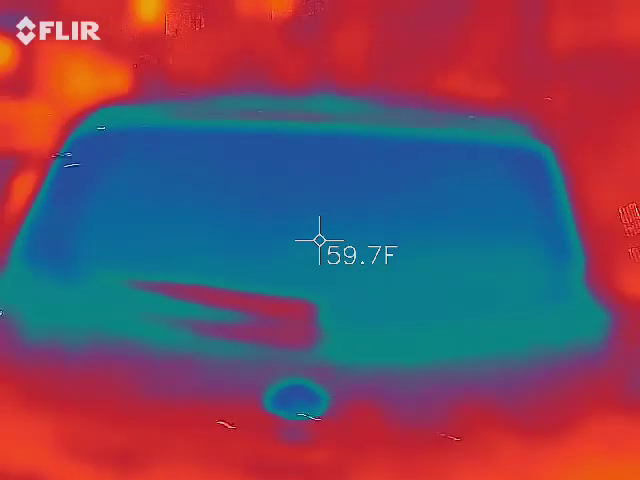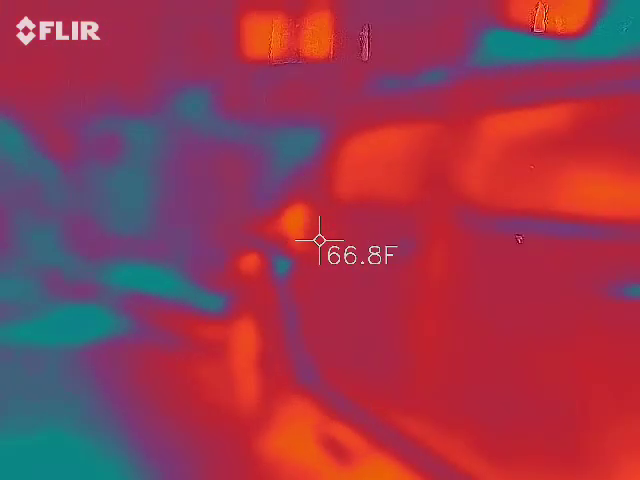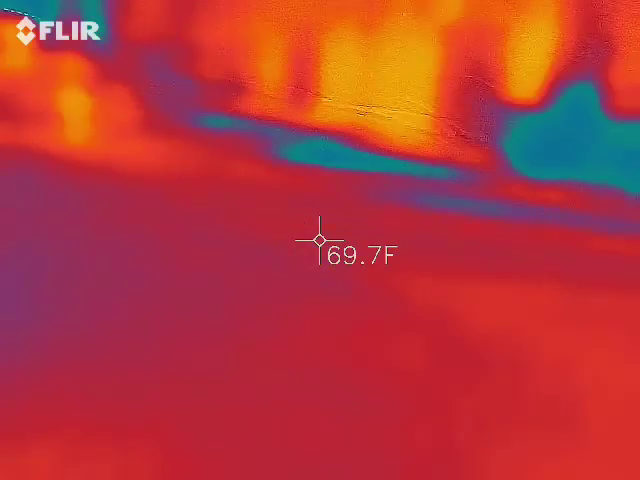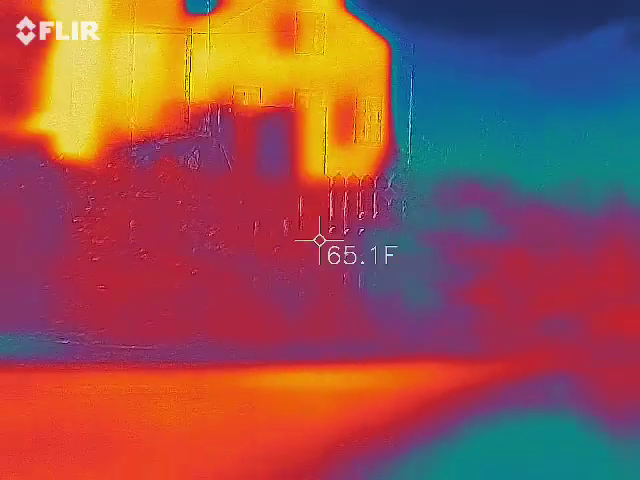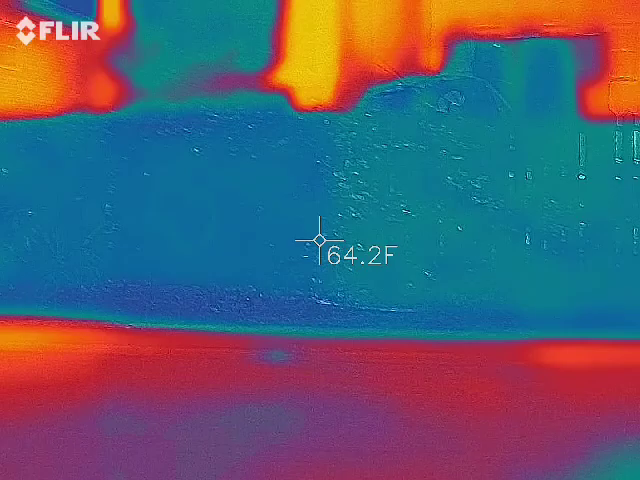Uh-oh. The fish is picking something up. Okay. I'm at 63, 64. Yeah, I'm at 62. So it's normal. Yeah, that looks haunted. That fence is 64. Okay.